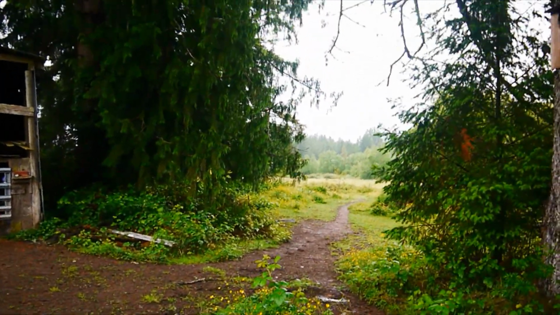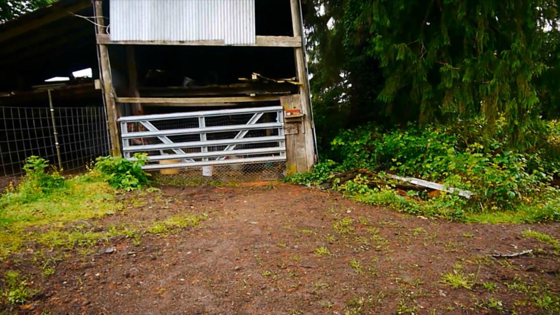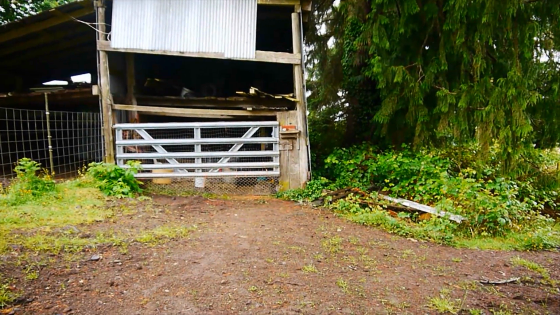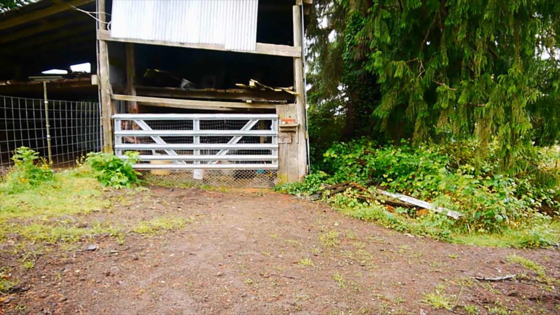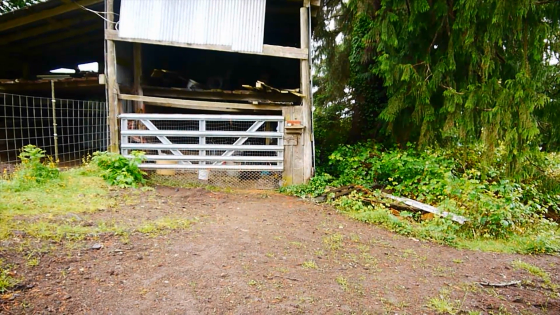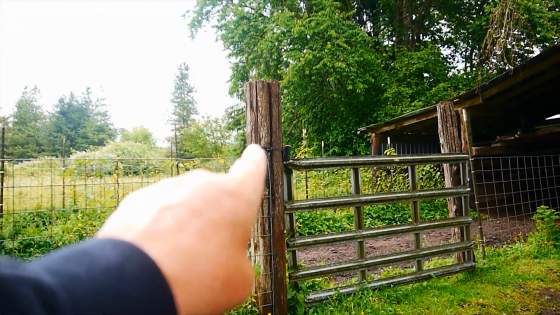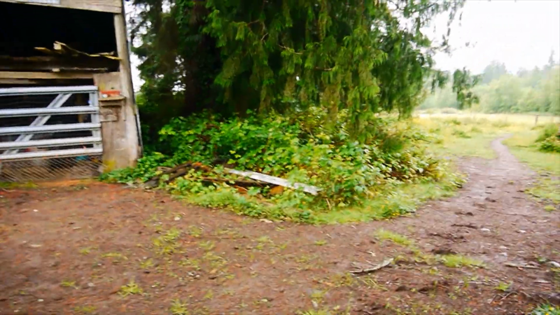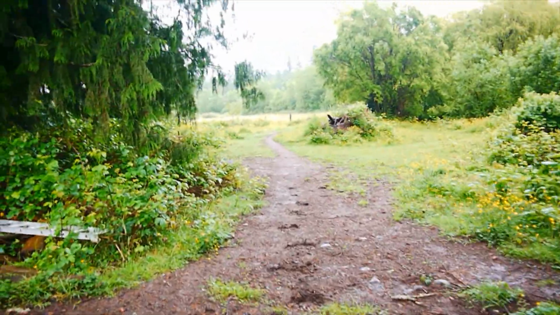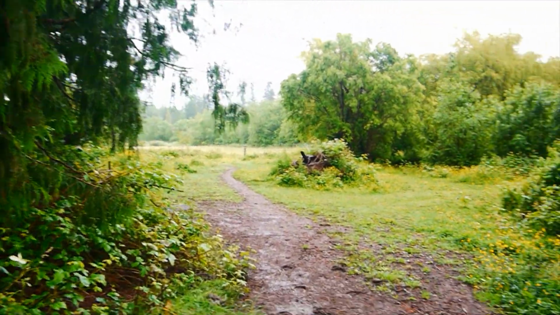Now here we have the barn, which has feed in it. It has hay in there, some grain. There is a barn cat that lives in here, so there's cat food. So there's enough stuff to attract, you know, wild animals. I have a camera right there on that fence post pointed towards that in case anything comes up in here. Now that deer, it's noticed me.